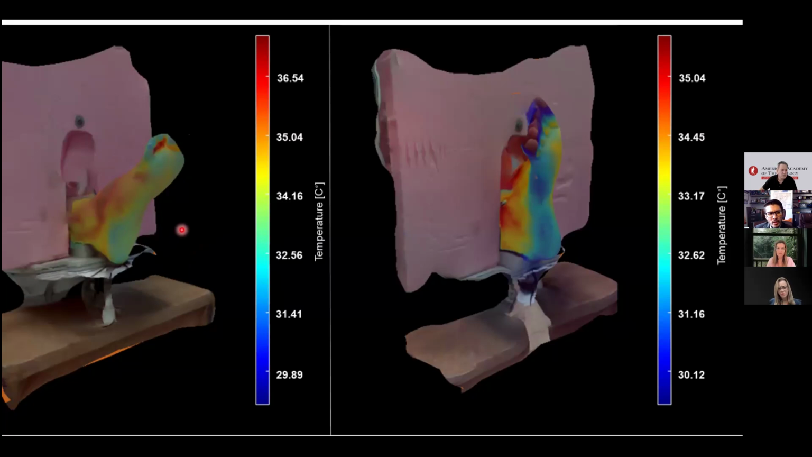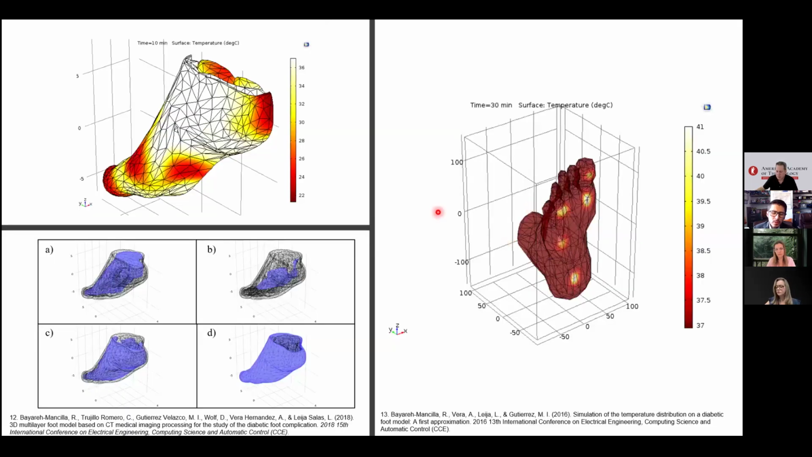Because we are also aware that ulcers can appear not only on the sole of the foot, but there are other kinds of injuries that can develop in other areas of each lower limb. And also we are working on 3D reconstruction and modeling with multiphysics based on finite element modeling.